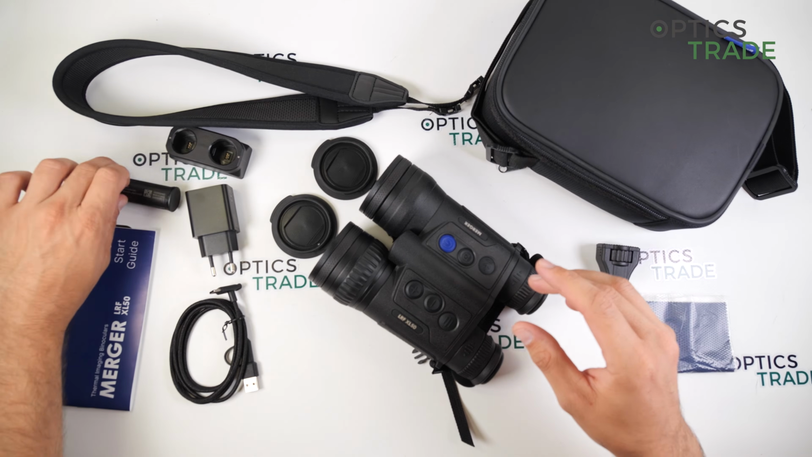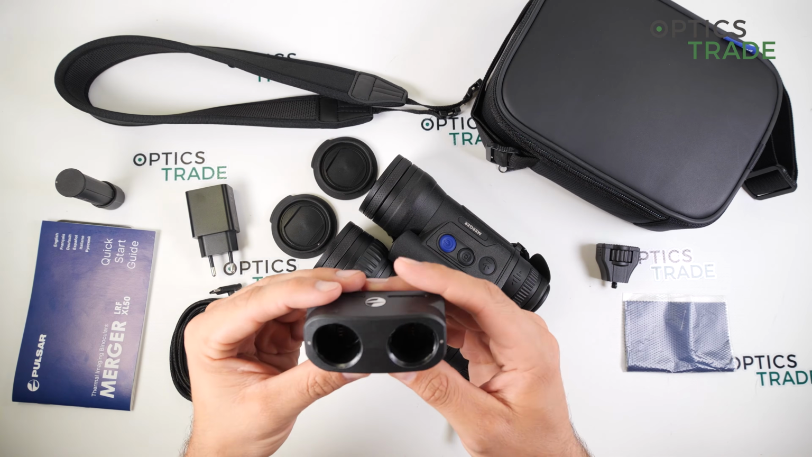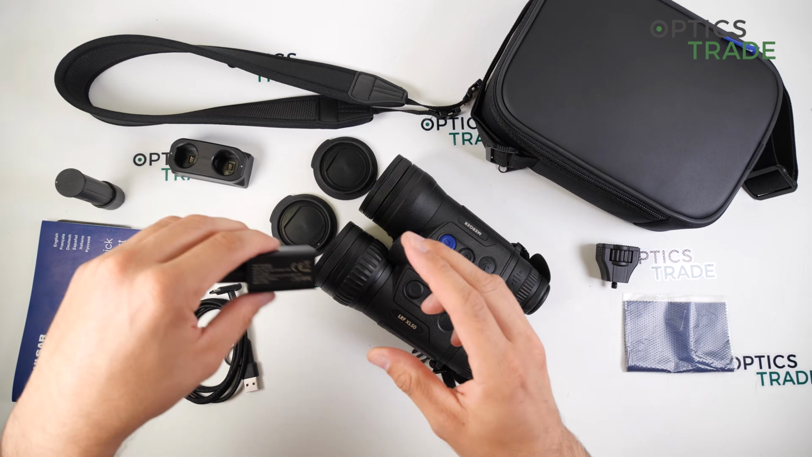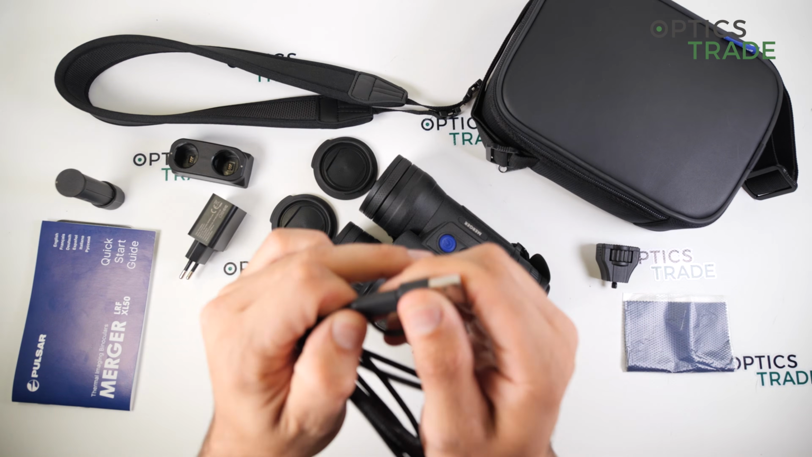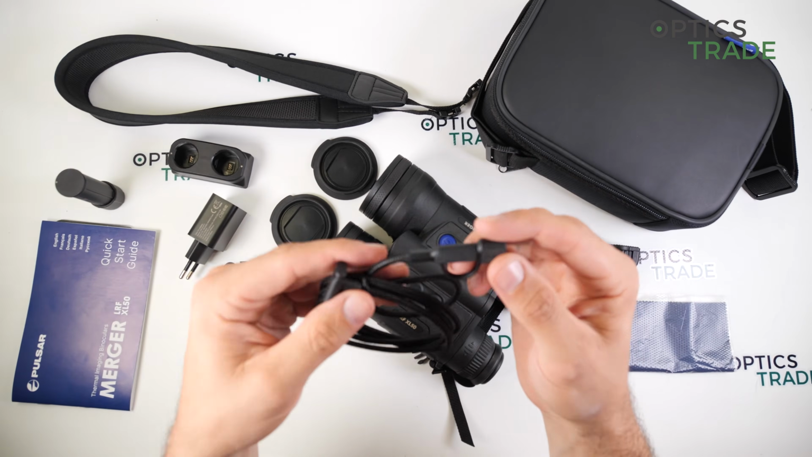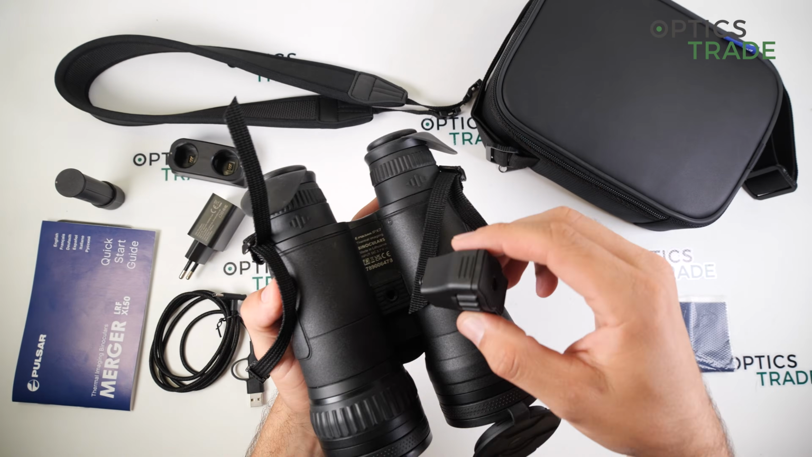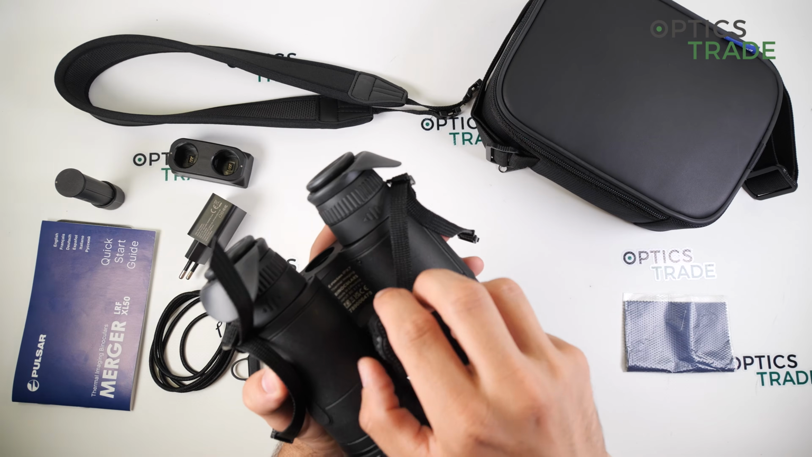Then the IPS3 battery, a charger for the IPS3 batteries for 2 at once. Then you get a charger with 30 watts of charging, the cable with a USB and also with a Type-C, USB to USB cable, and also a tripod adapter, which can be easily put here in the device, like this.